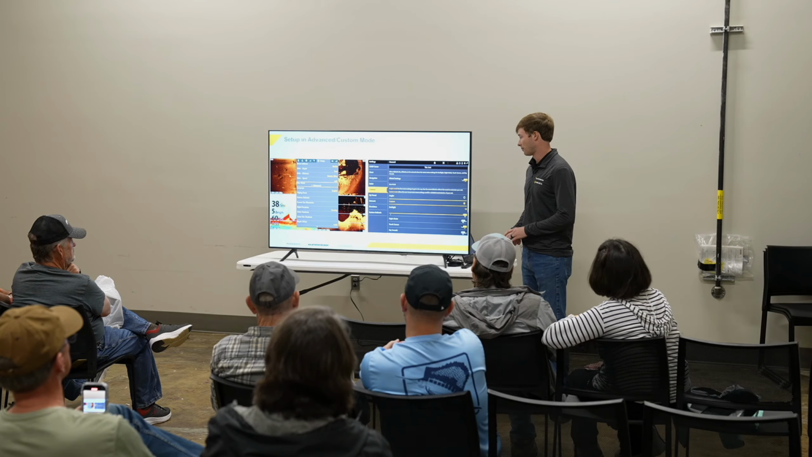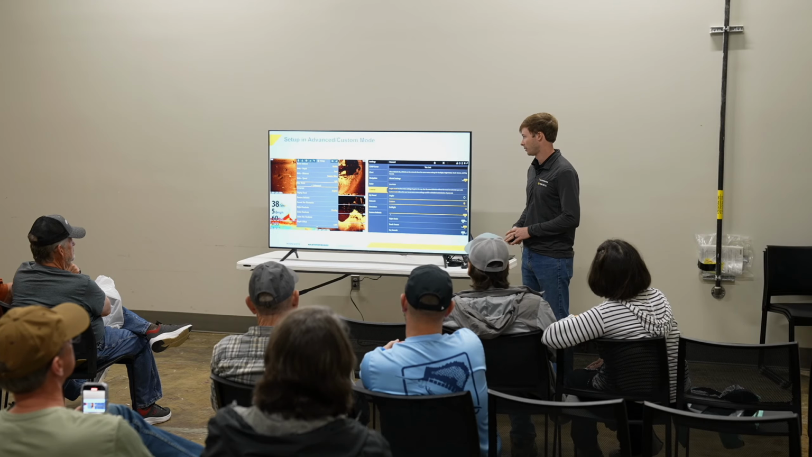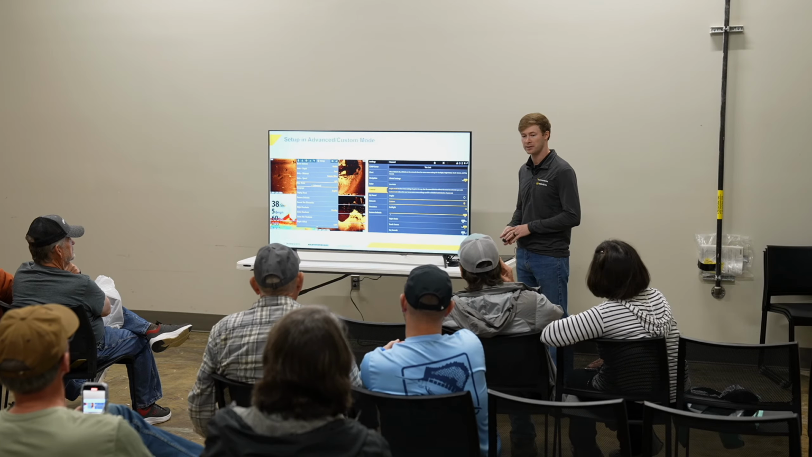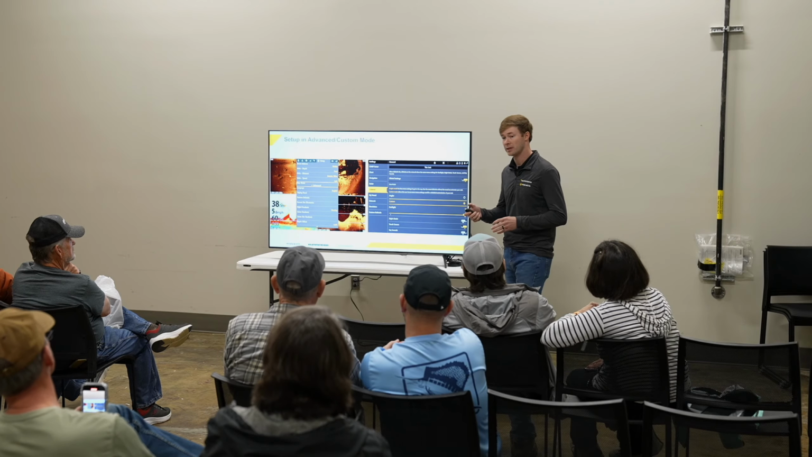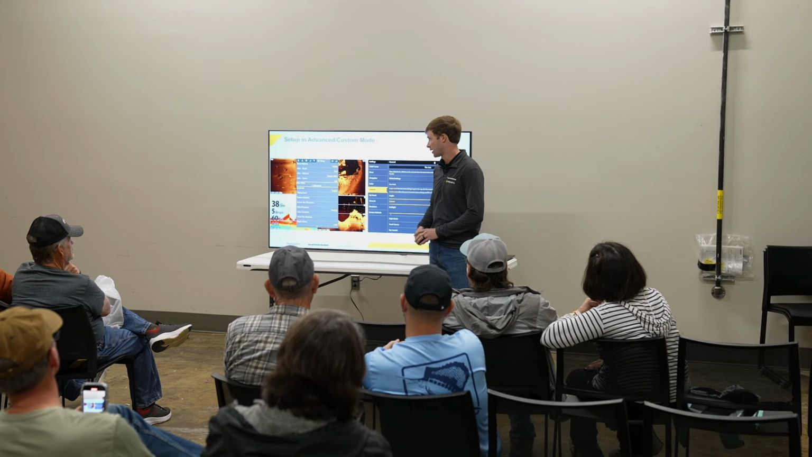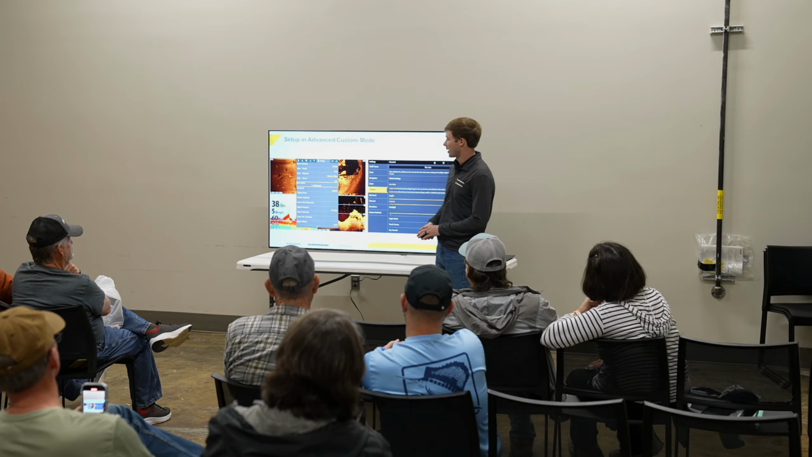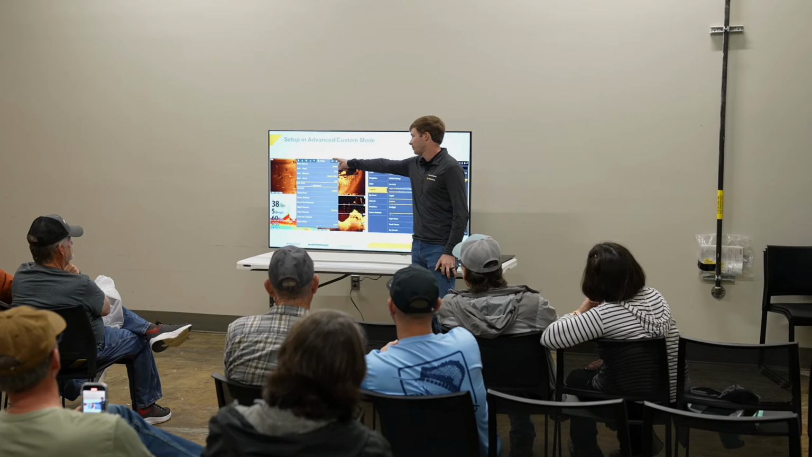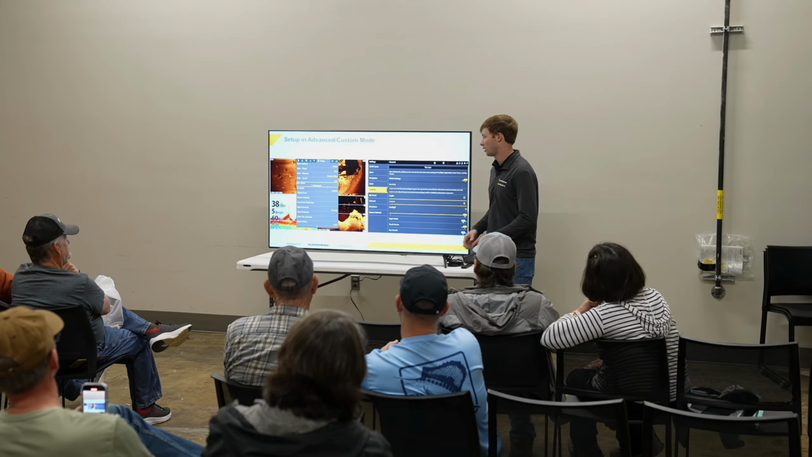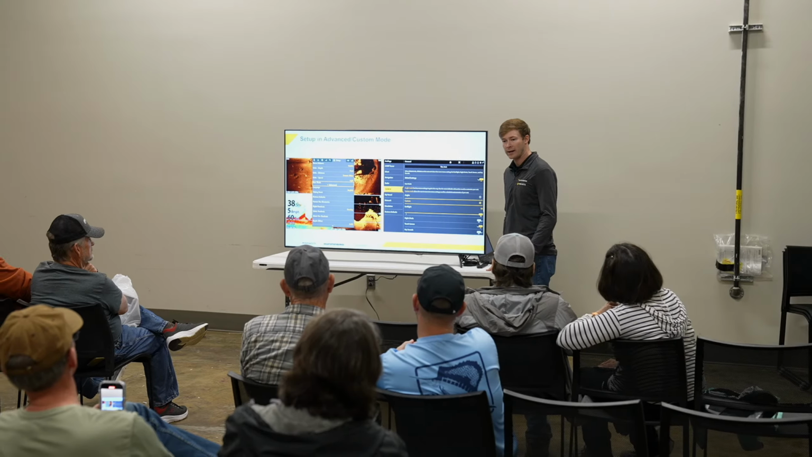Turn your Humminbird on, the very first thing I tell people to do is under the Helix menu, you're going to have your menu button on the side of the keypad there. You're going to press that menu button twice, and it's going to pull up this advanced menu over here on the side. If you go to the top bar there, you'll see your setup tab, and then you go down to your user mode. It's going to come in angler mode right out of the box.